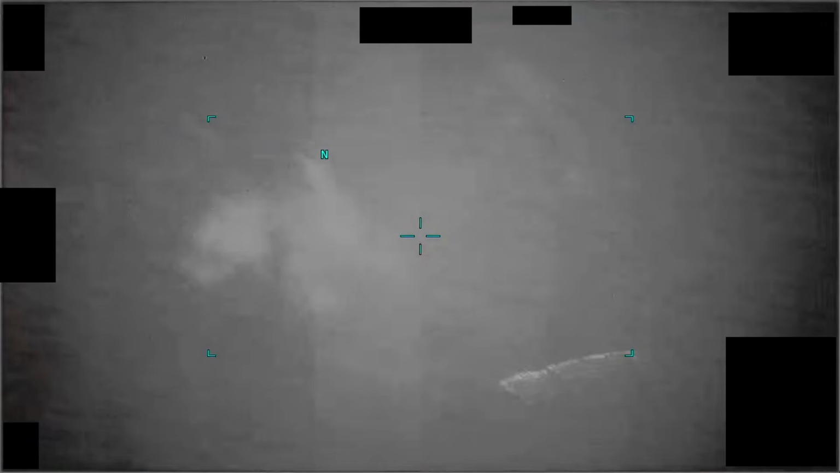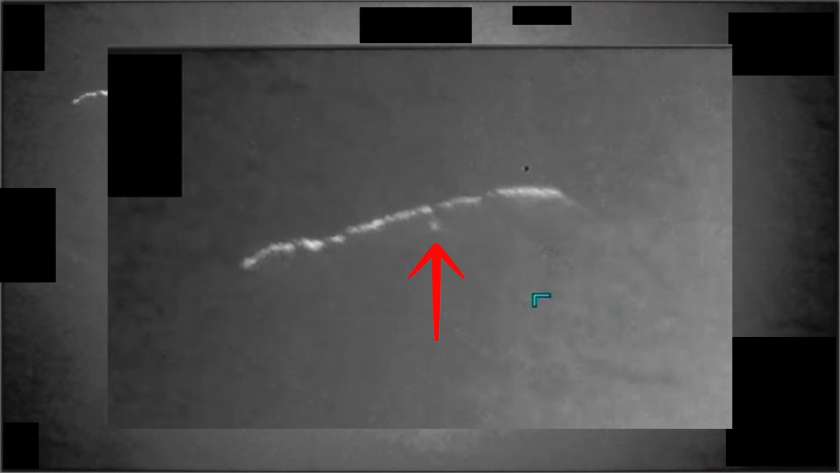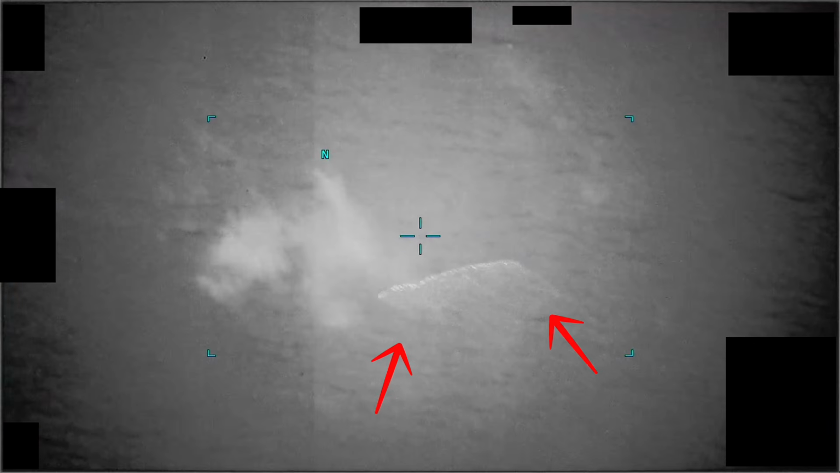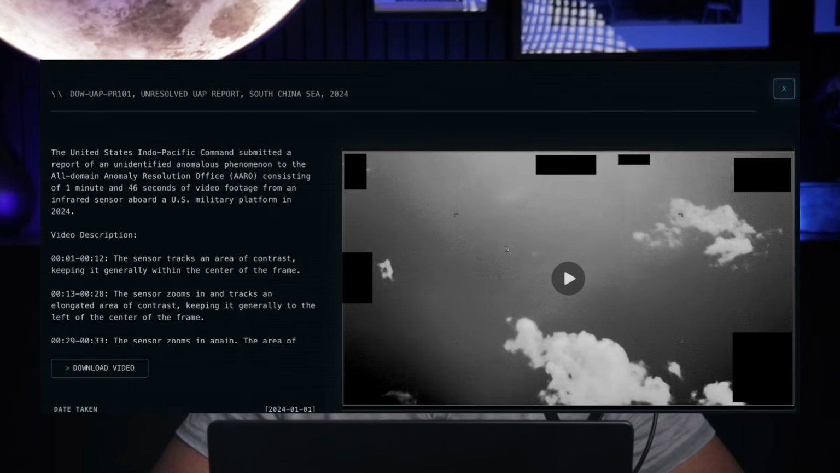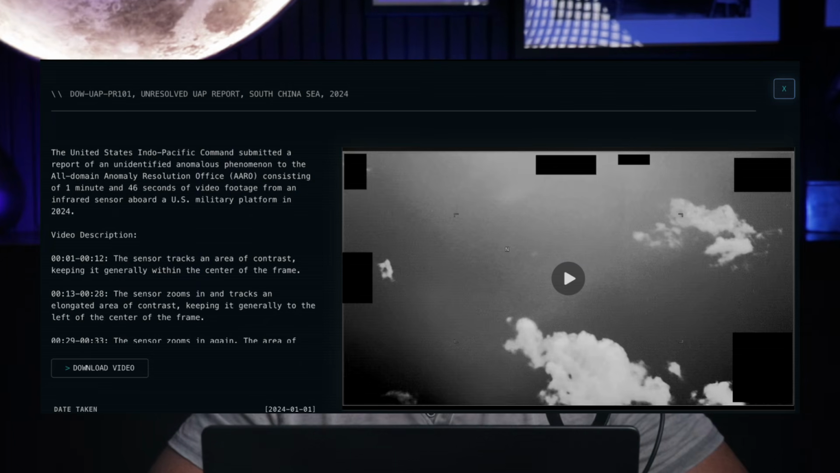There is a strange second thermal signature that appears after the second zoom on this newly released UAP infrared footage. There is also a linear wake that appears and persists for several seconds. Then it resolves. There's no published explanation that accounts for this behavior, so let's take a closer look at file DOD UAP PR101, South China Sea 2024 UAP report.